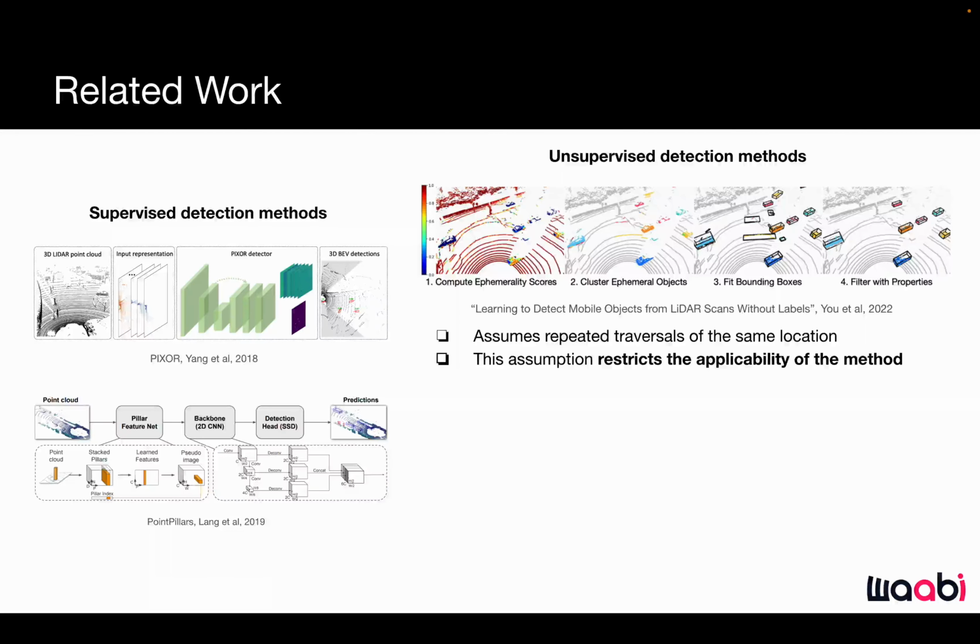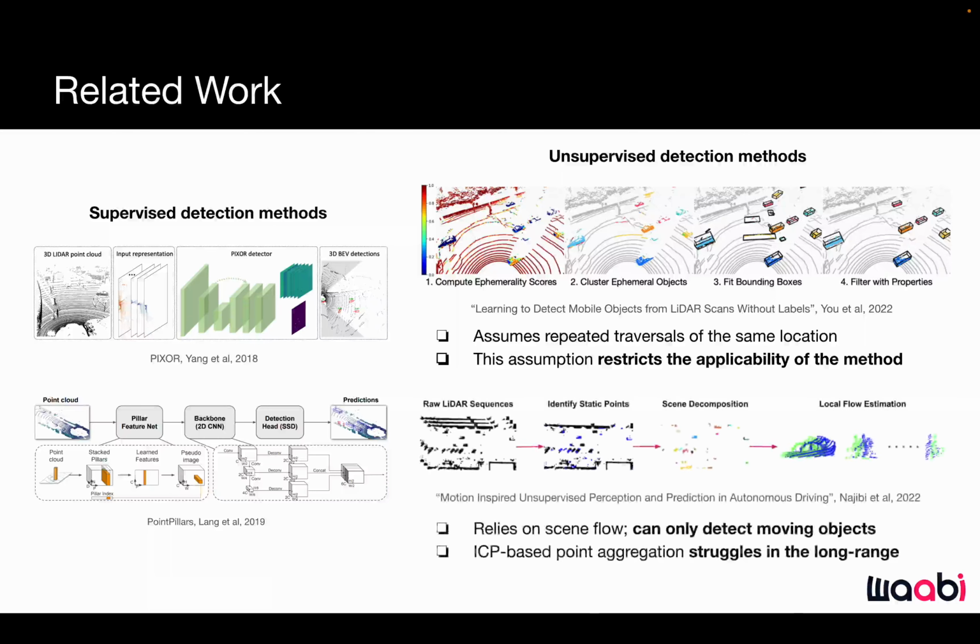Those methods either assume repeated traversal of the same location, which restricts what data can be used, or they can only detect moving objects in the near range. Our proposed method does not suffer from those limitations.